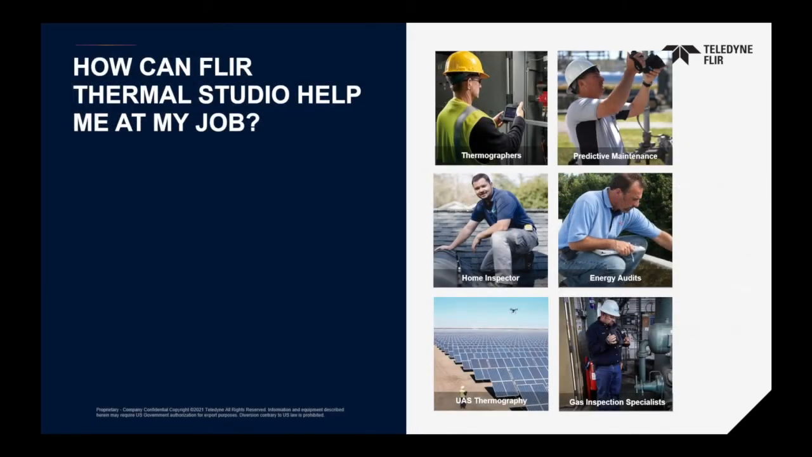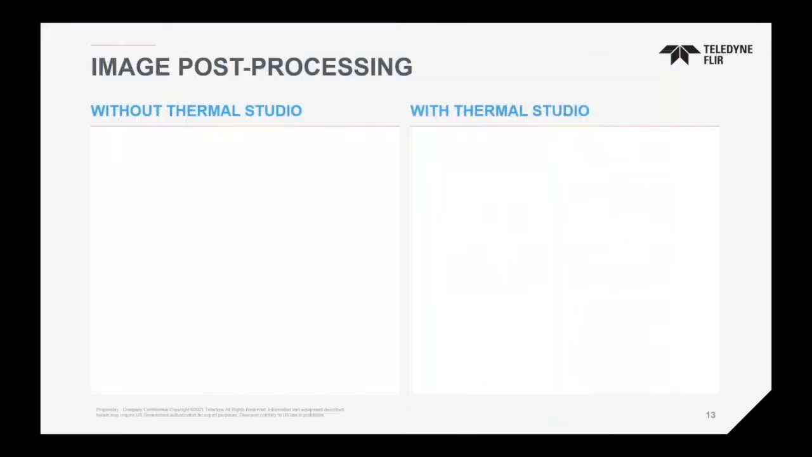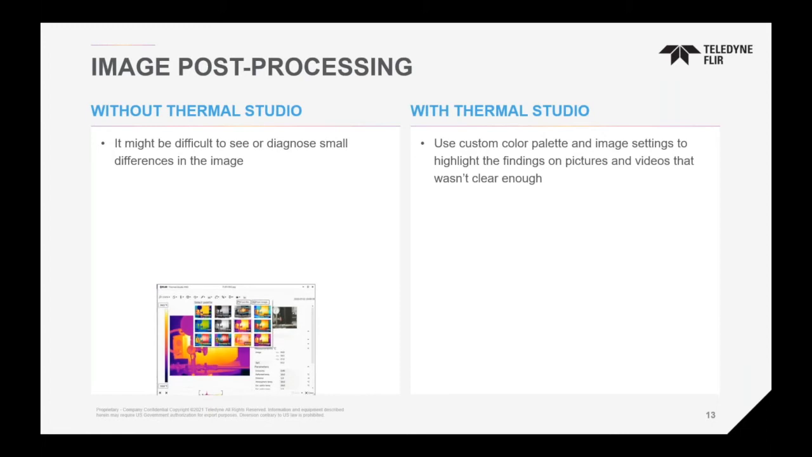So how can we help you to do your job correctly? Typically, if you're doing image post-processing without the Thermal Studio software, you won't be able to do proper diagnosis. You can do some on the cameras, but with very limited tools. They're not designed for doing analysis. They're more for capturing. We want to make sure you are able to capture and document properly, but the true analysis we always recommend doing on the Windows-based software.